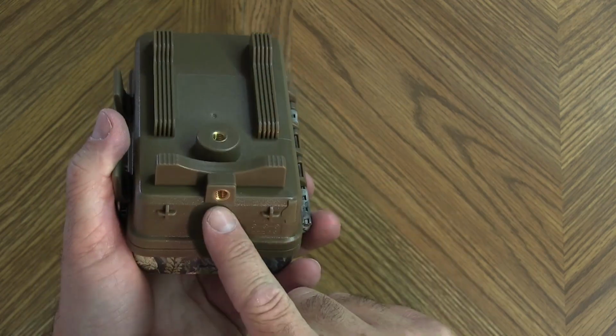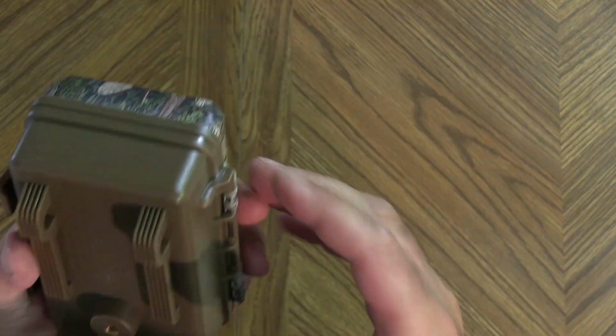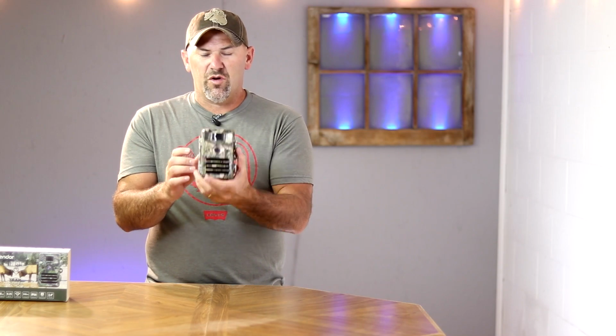I like that it has 2 different 1/4-20 accessory mounts. It gives you options on how you want to mount that, or you can simply use the tree strap. On looks alone, I think it looks like a great camera,